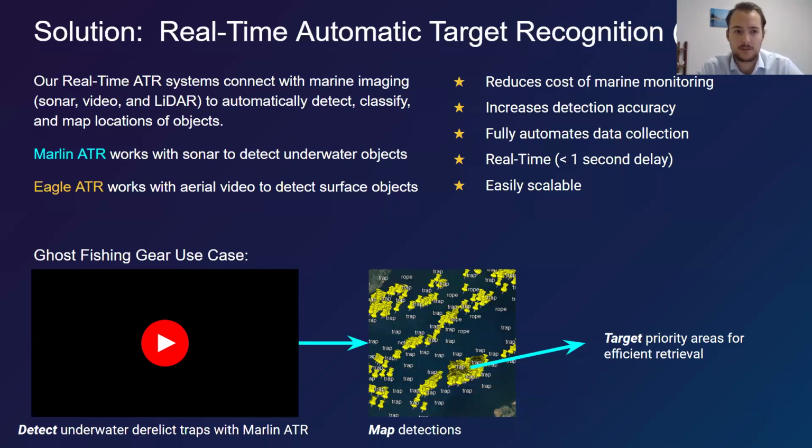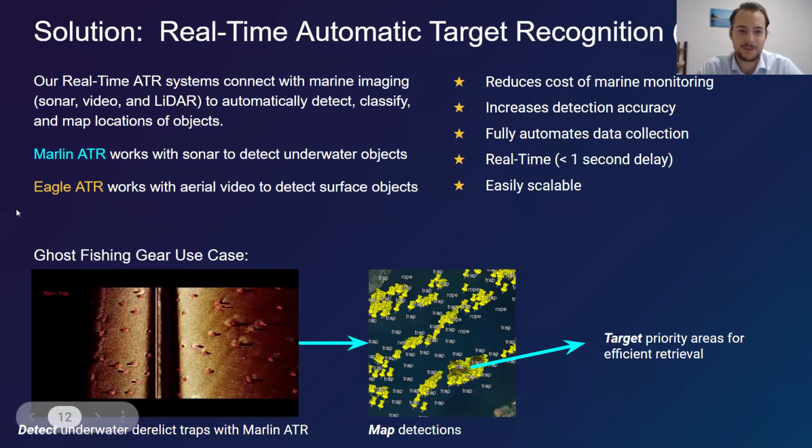And then we've also done a project with Eagle ATR, which works with aerial video to detect surface plastics, so debris and plastics on the shorelines, for efficient beach cleanups. And I'd love to talk about that. That's a project we worked on with a Deep Sense student, and was an amazing opportunity.